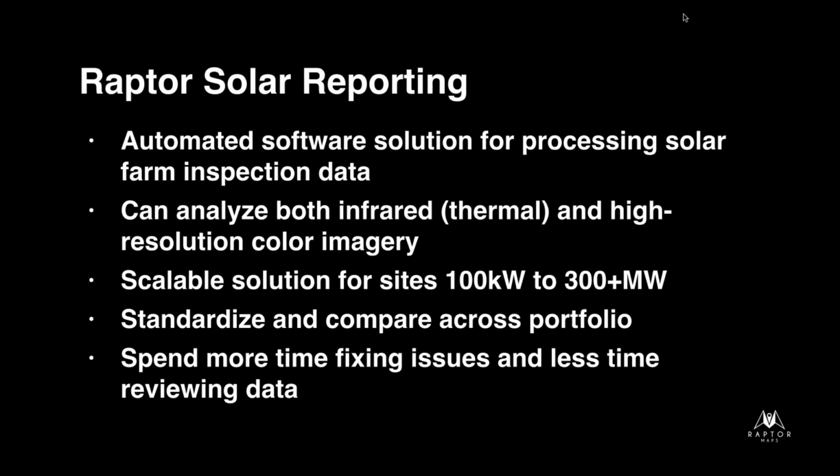The other thing we do with our reporting is it's a very standardized process, and it allows your clients to compare across their portfolios. So they can look at a solar farm in Boston, they can look at a solar farm in the Southwest, and really understand what's going on and make management decisions. That's what it comes down to. It comes down to really good decision making.